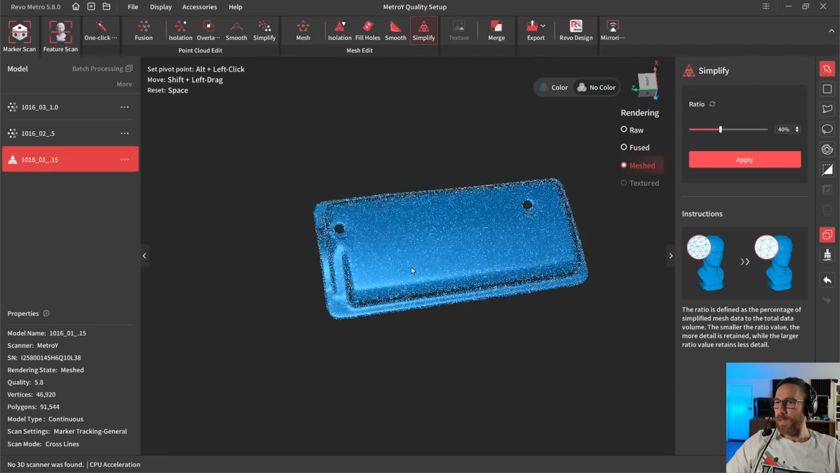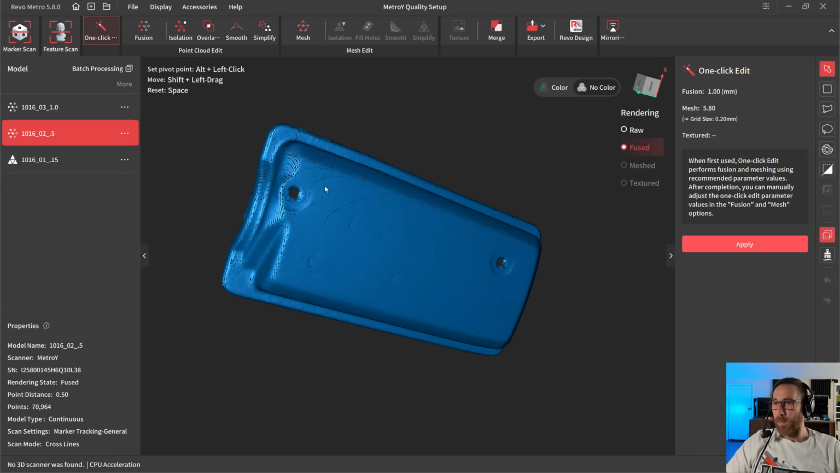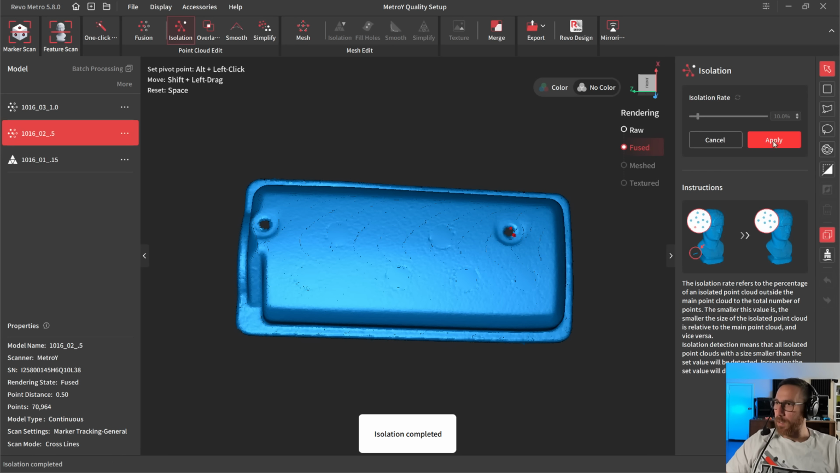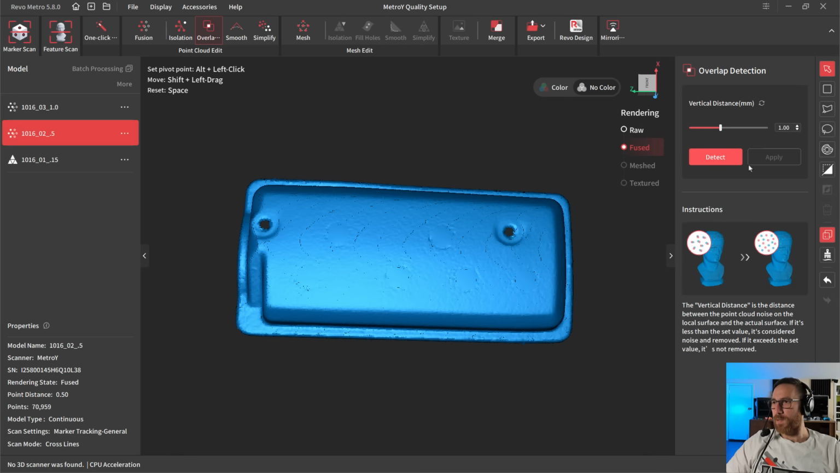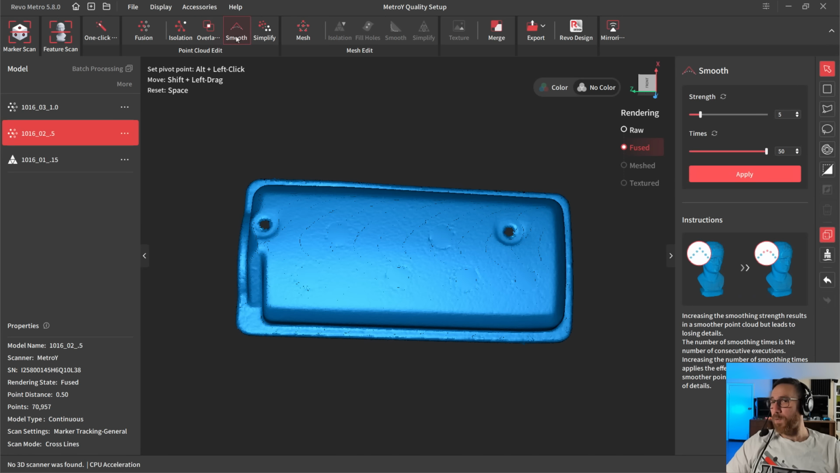All right, so now that we've seen that with the 0.15, let's go ahead and repeat the process with the 0.5. So again, isolation detection. Generally, I'll use the default settings, 15%, 10%. It's going to be mostly the same. Overlap detection. And then smoothing if you want to use it.